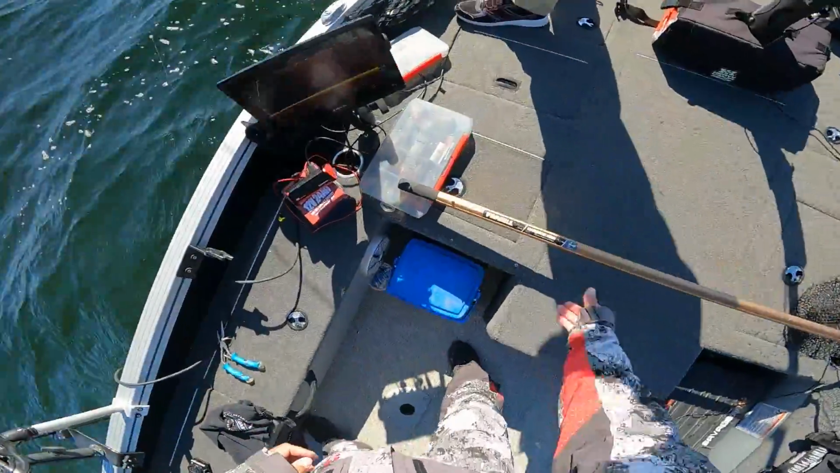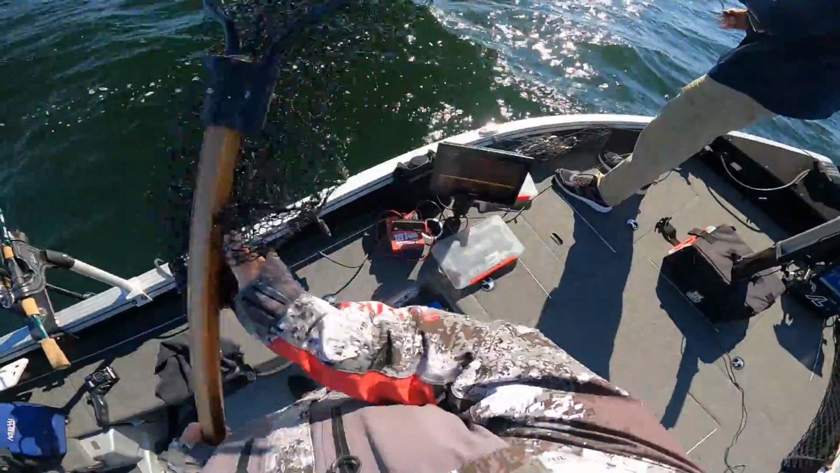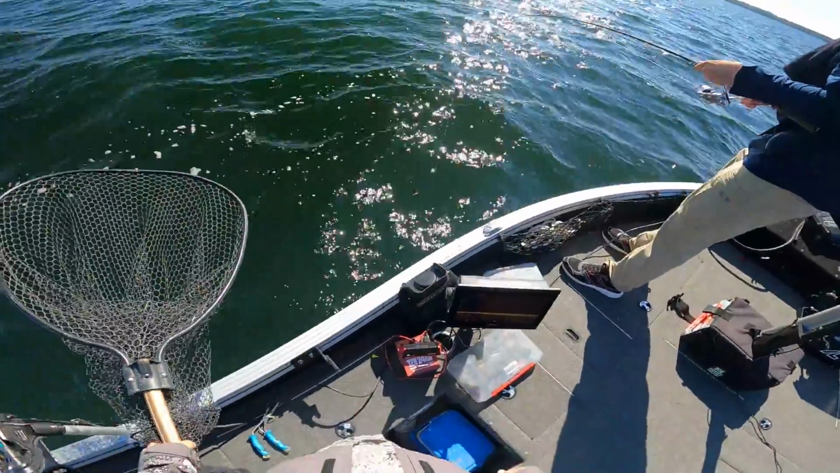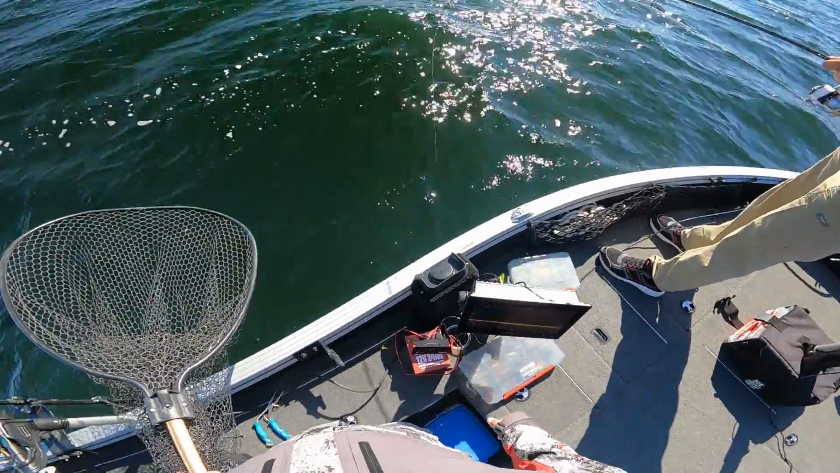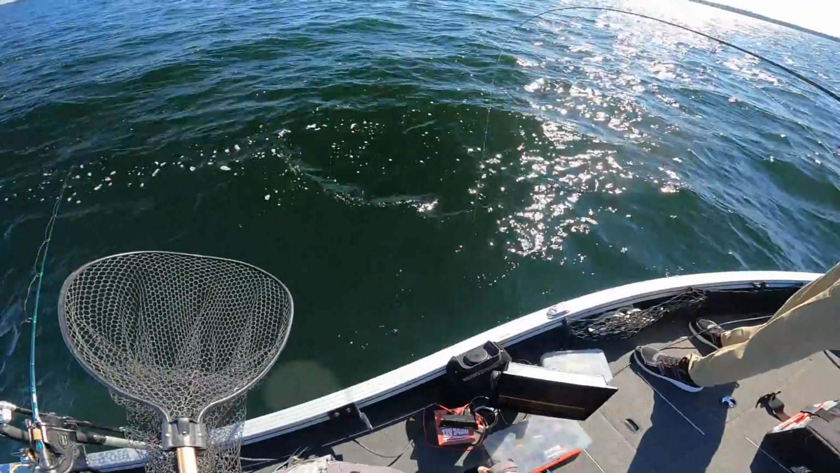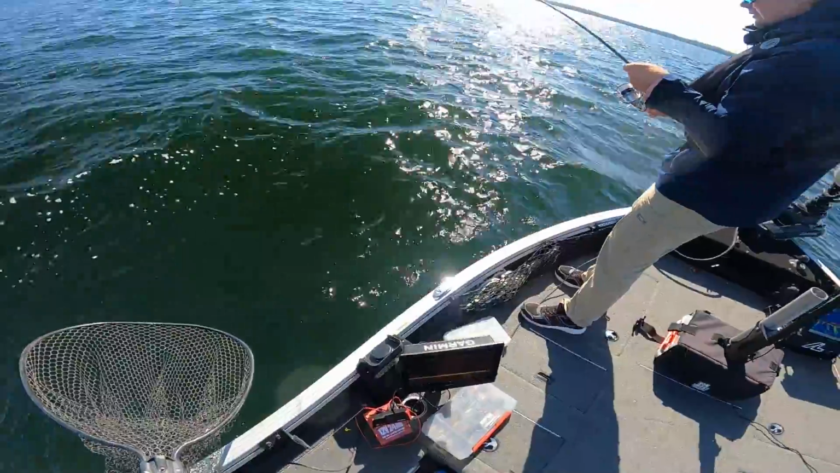A 32-inch walleye, and snagged funny, so we can't even show it off. We just have to unclip it at the boat. Honestly, I think it's a walleye. Think so? Yeah, I do. A walleye hooked funny? Yeah, a 26-inch walleye hooked funny. Might be. An 18-inch walleye hooked funny. I just don't think it's a pike because I think it would have been more shaky. It would have been more panicky.